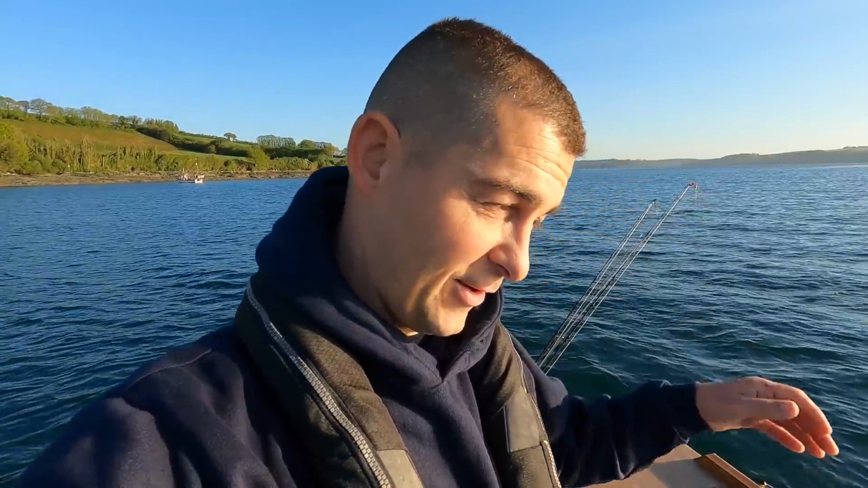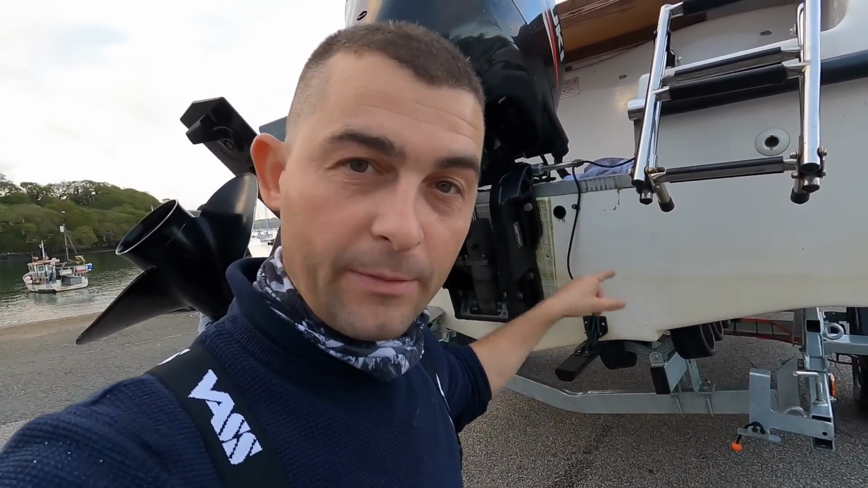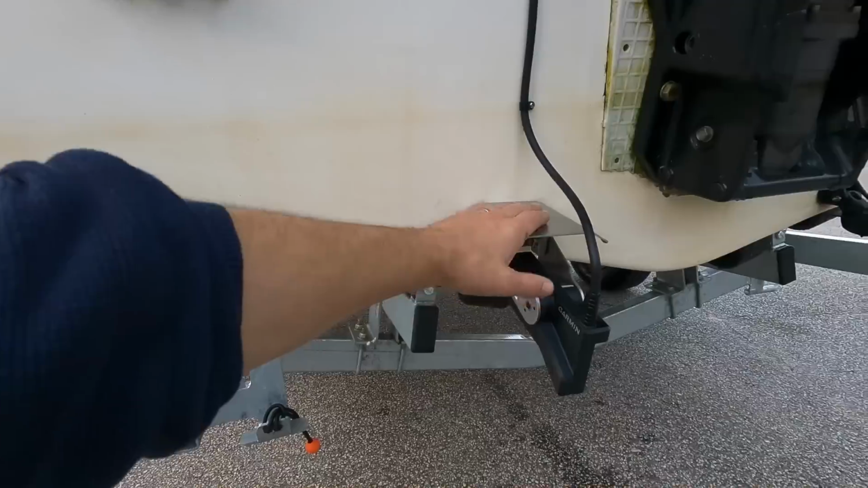So I asked, and I have opted to change it to a Livescope Plus, and the transducer is now mounted on the transom down there. We swapped out the Livescope XR, which was fitted here on a trolling motor pole. It's quite a large transducer. And this is the Livescope Plus transducer.